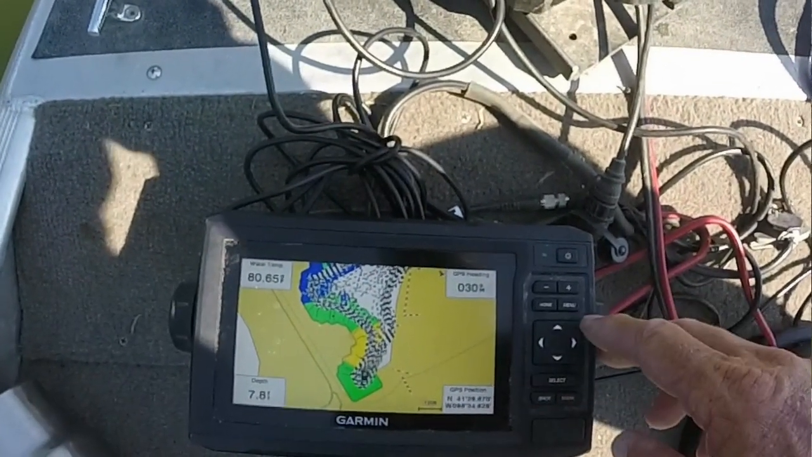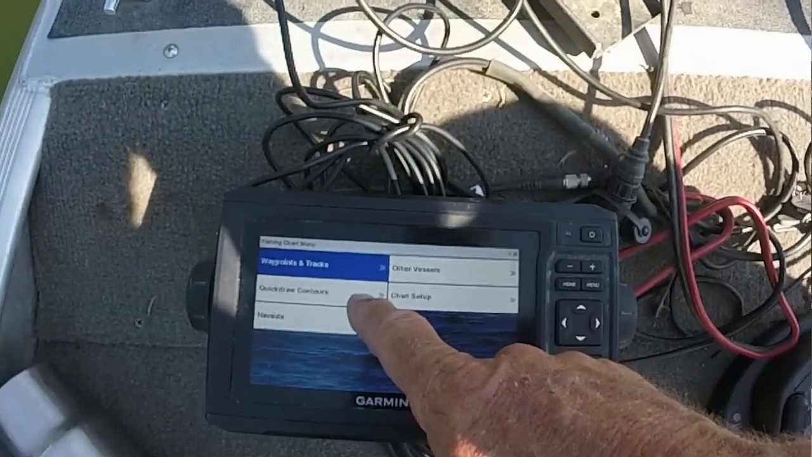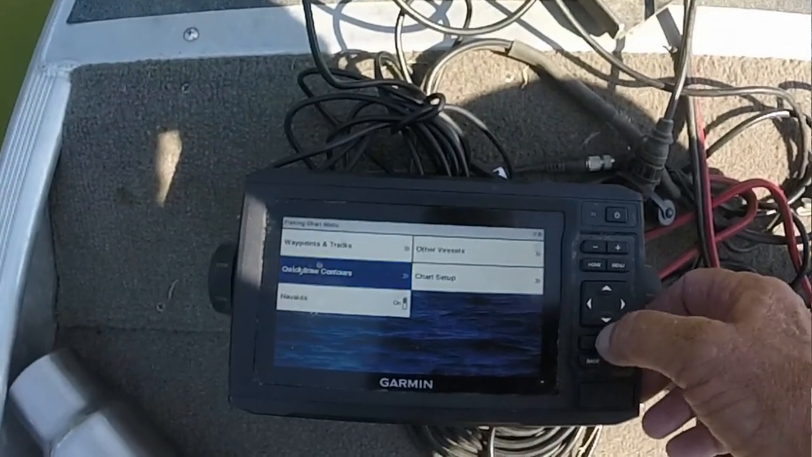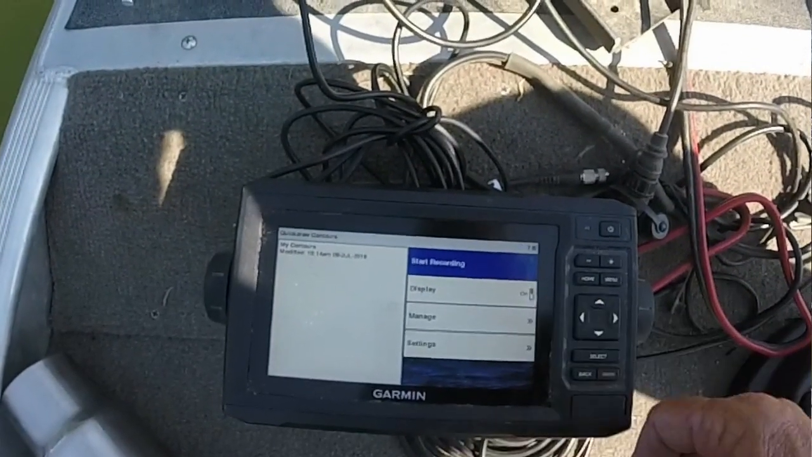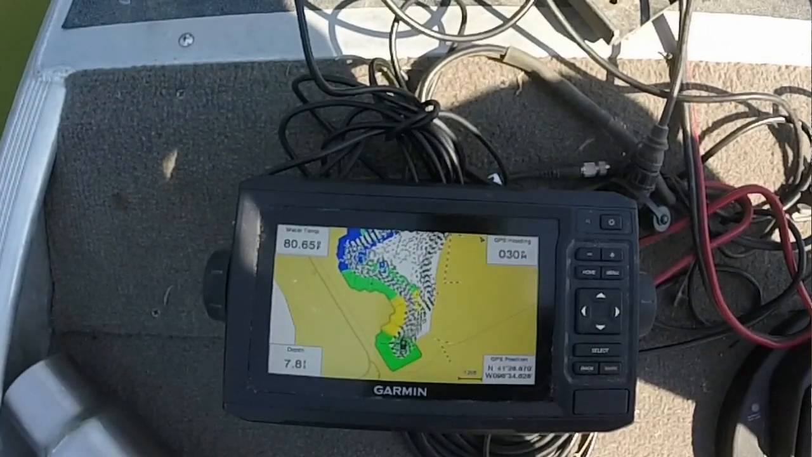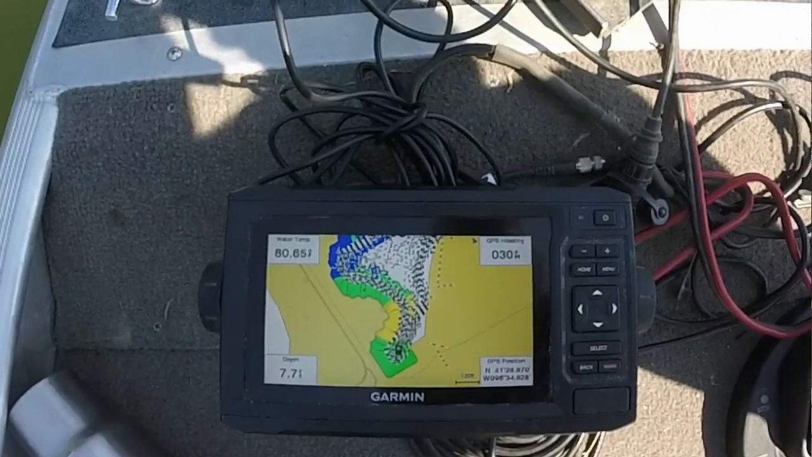But at this map, we're now going to hit menu. And here you can see quick draw contours. So we're going to go down and highlight quick draw contours. Select that. And right here it says start recording. We'll just select that. And there we go. Now as we head down the lake, we'll start recording everything. So let's get going.